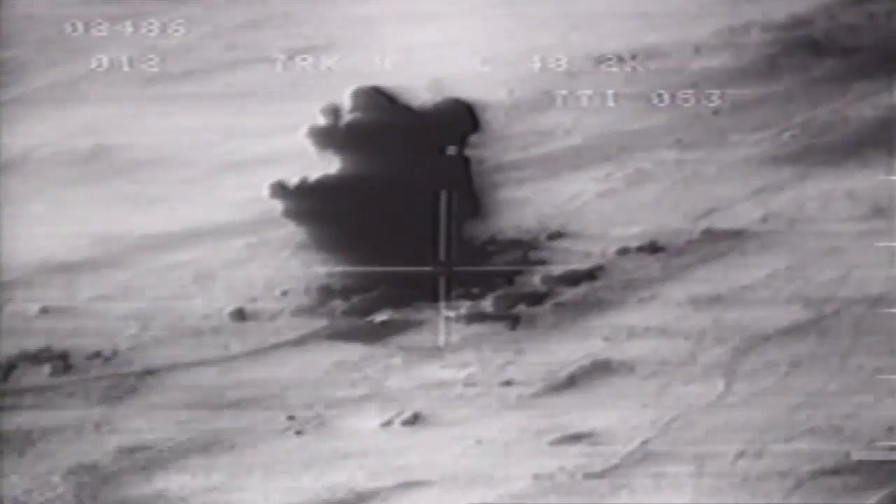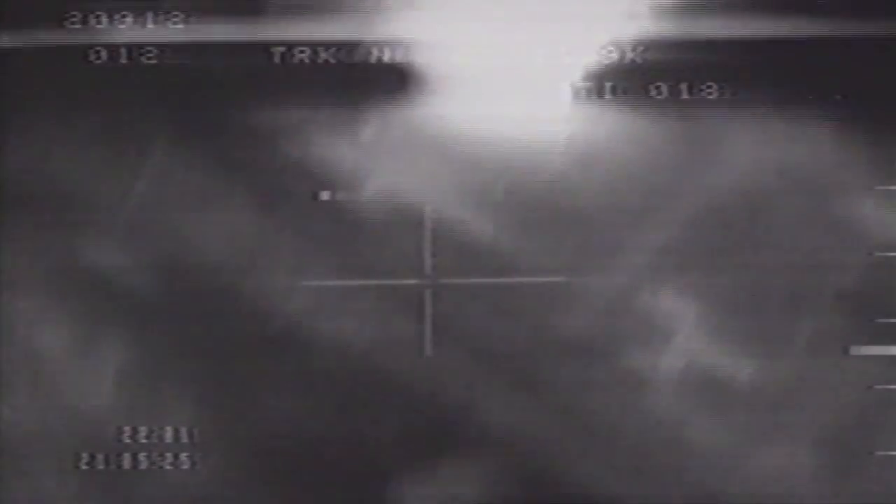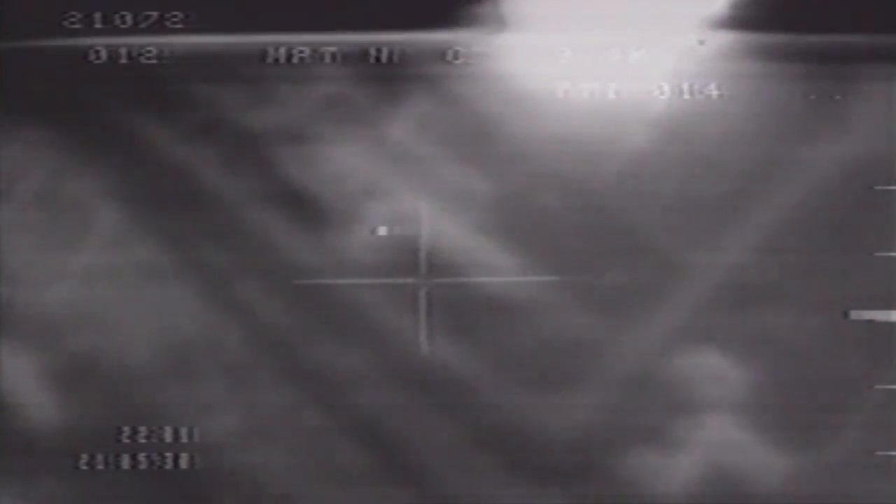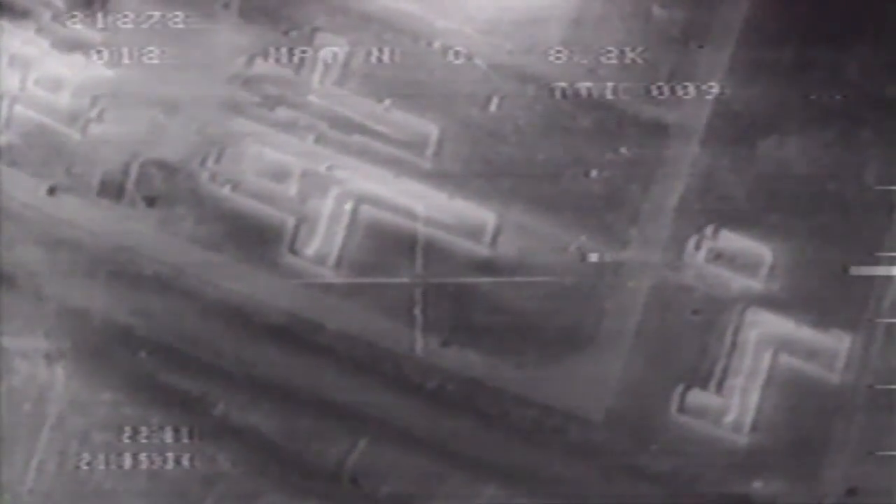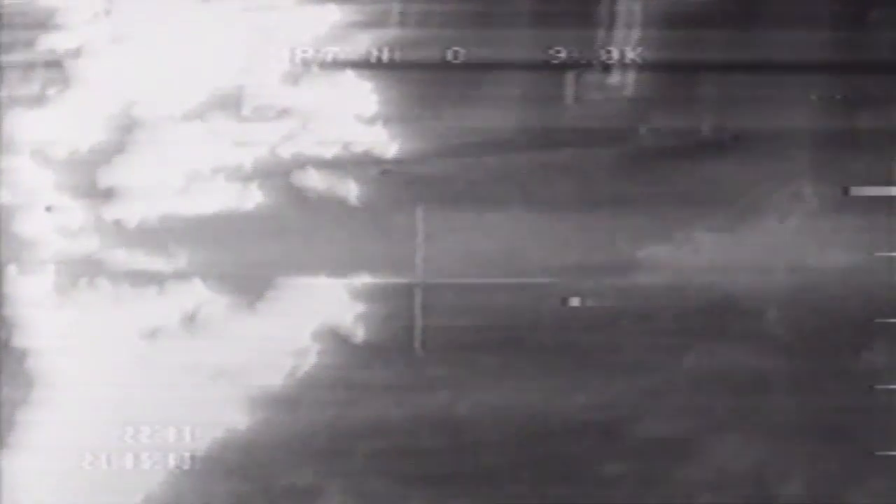LA 74 Bulldog, can you read me now? Roger, confirm your monitoring yellow 25, sir.